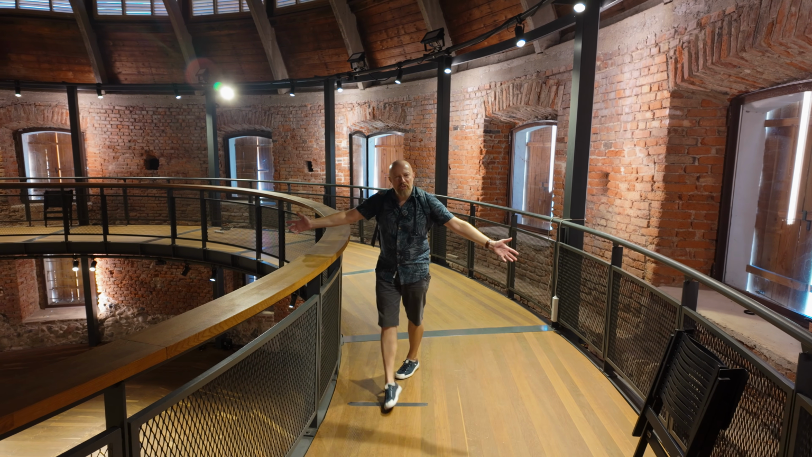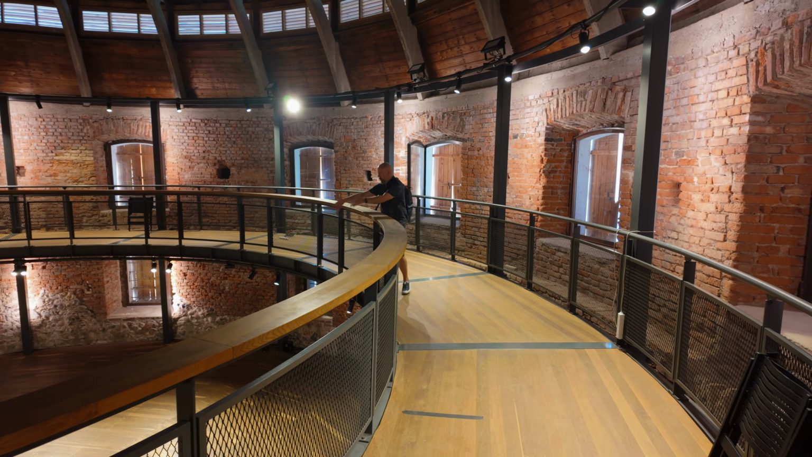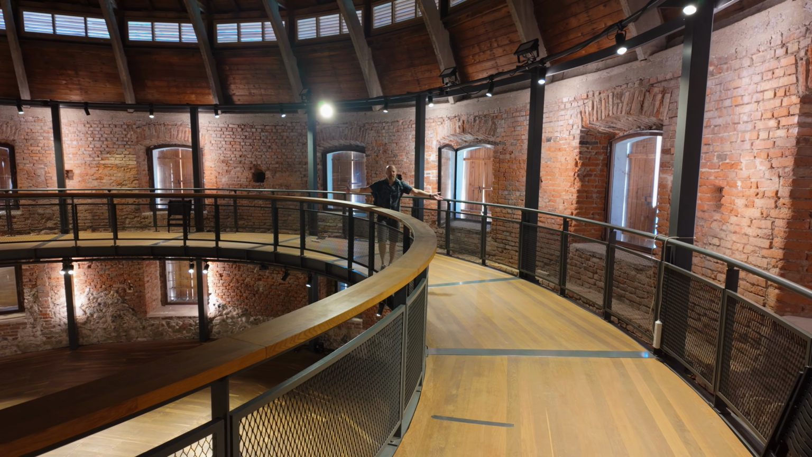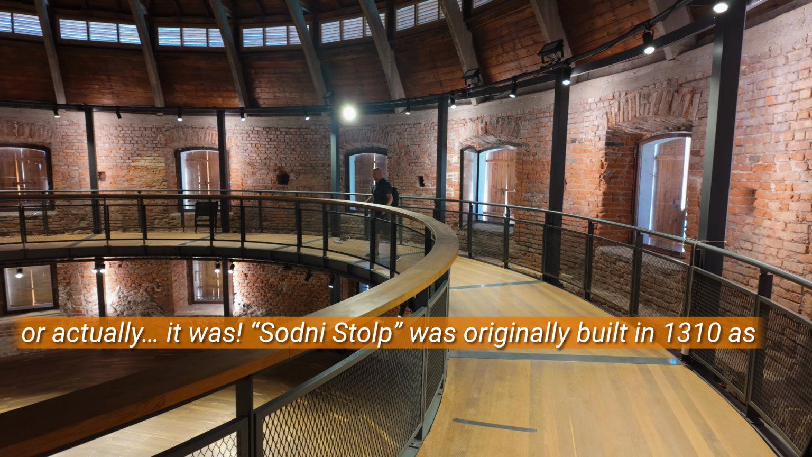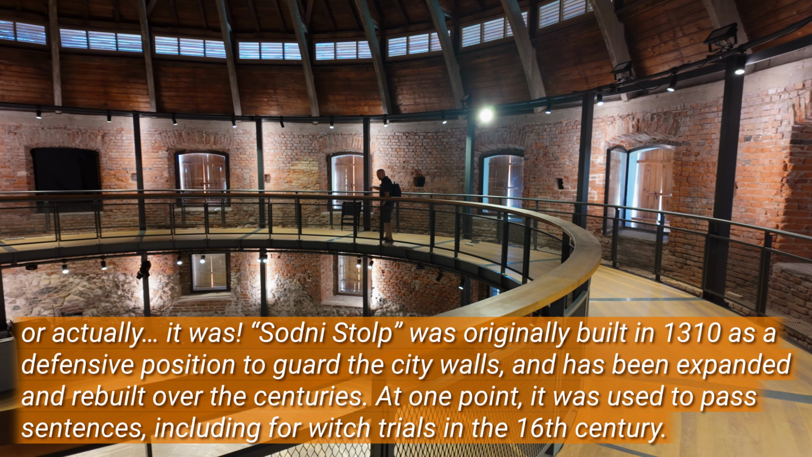I don't know why it's called the Judgement Tower. It just is. I look at it and I think, man, people used to stand up here and judge those down below. But I've been told that that is not the case. That's not the way it is. It's not the way it was. I don't know what it was for, though. I'll have to find that out. Maybe I'll put a wiki link down below.